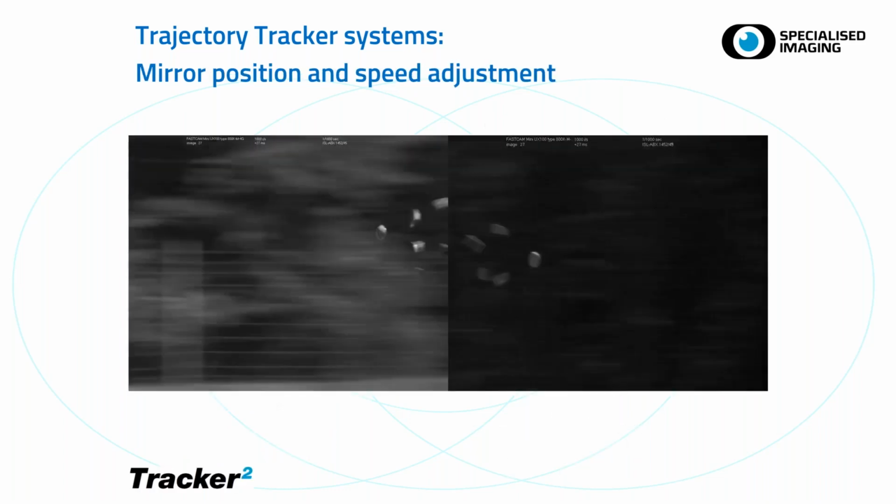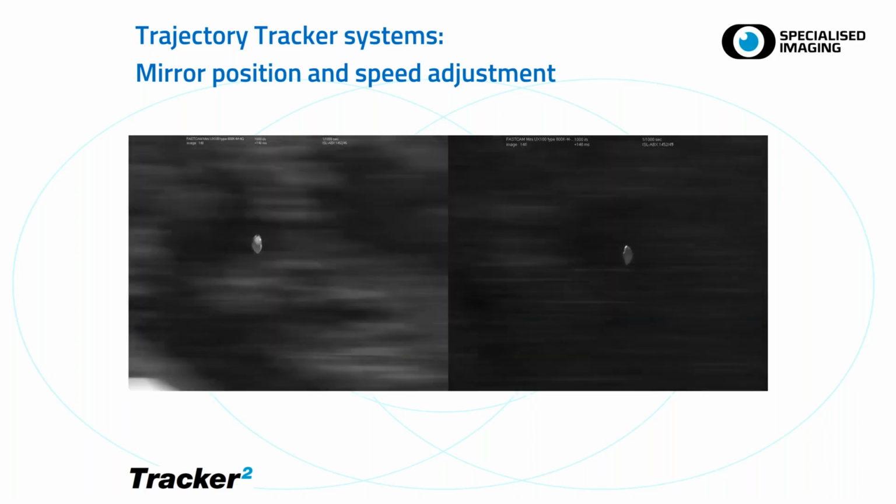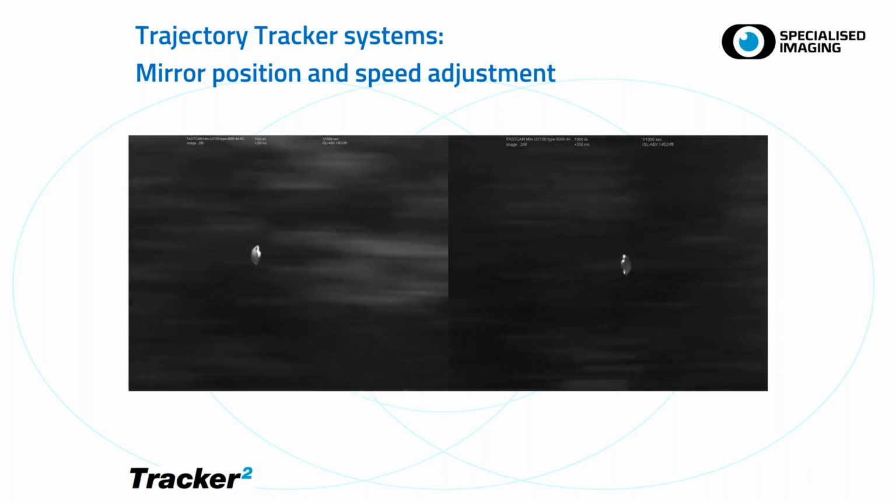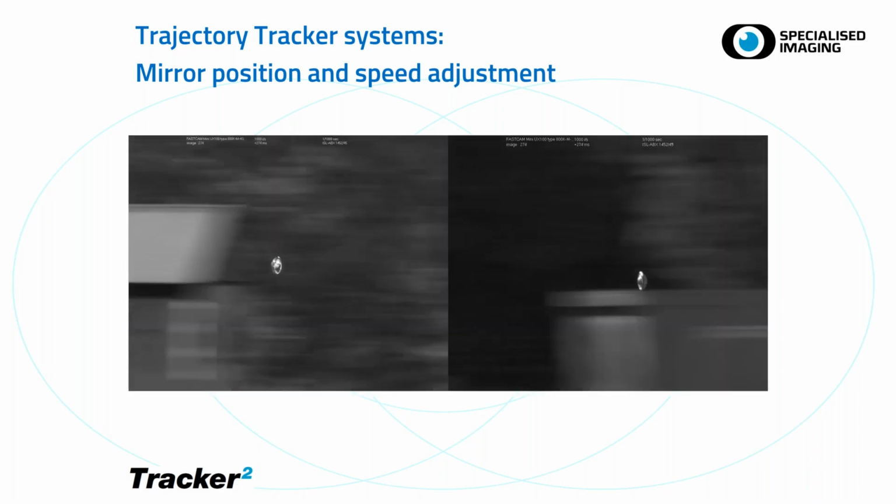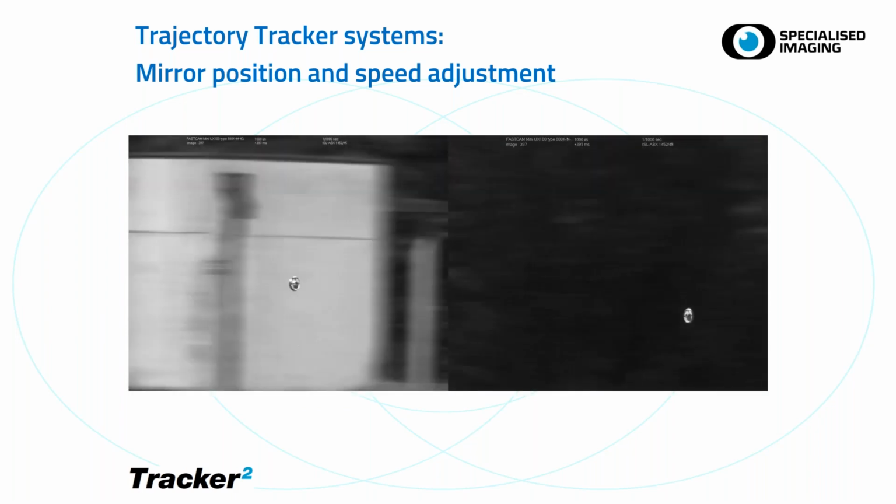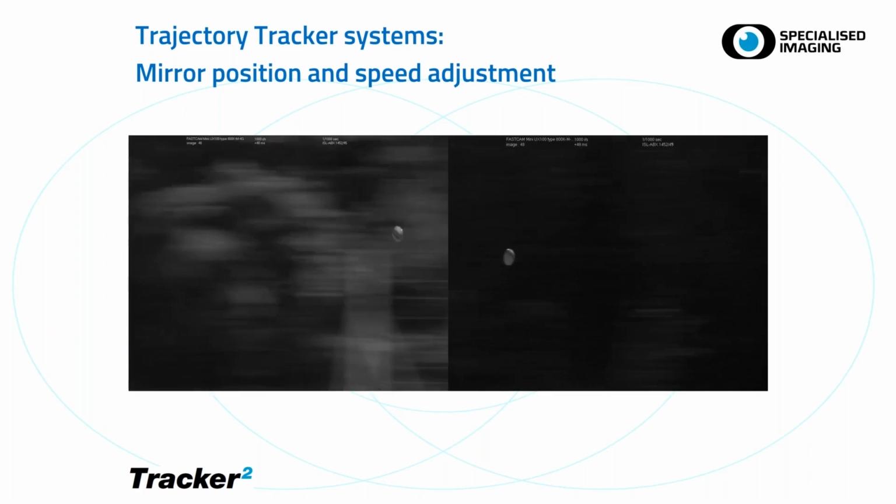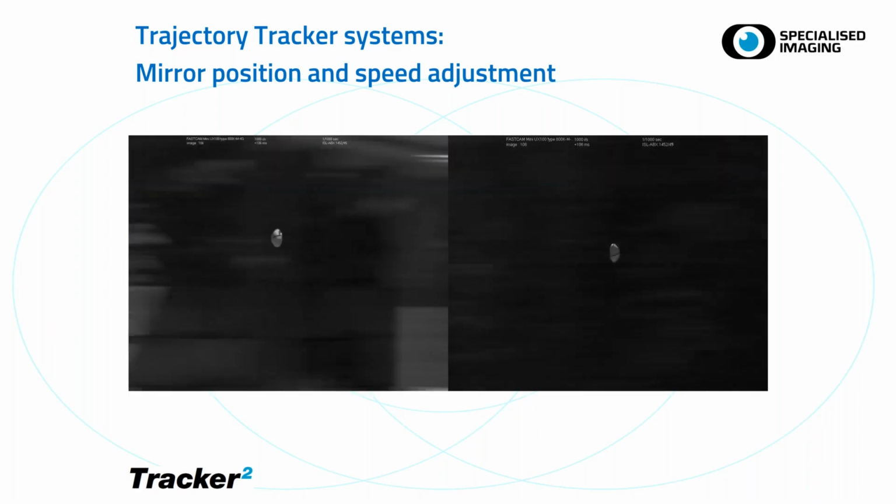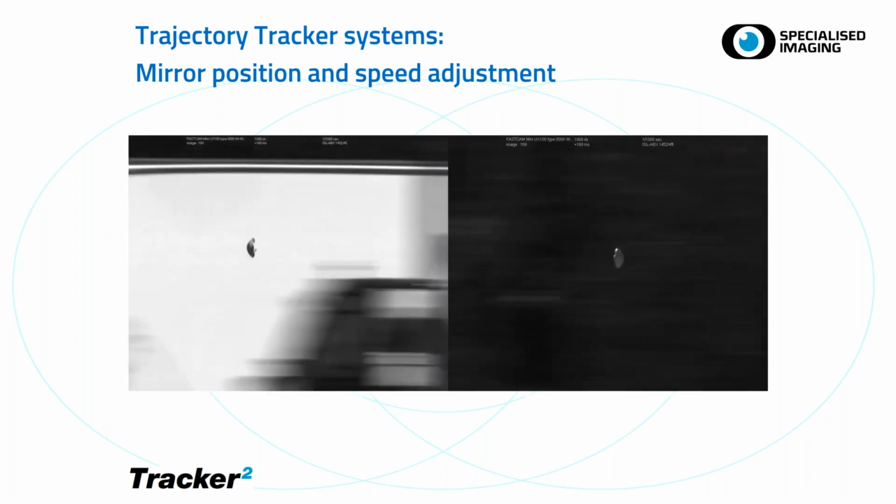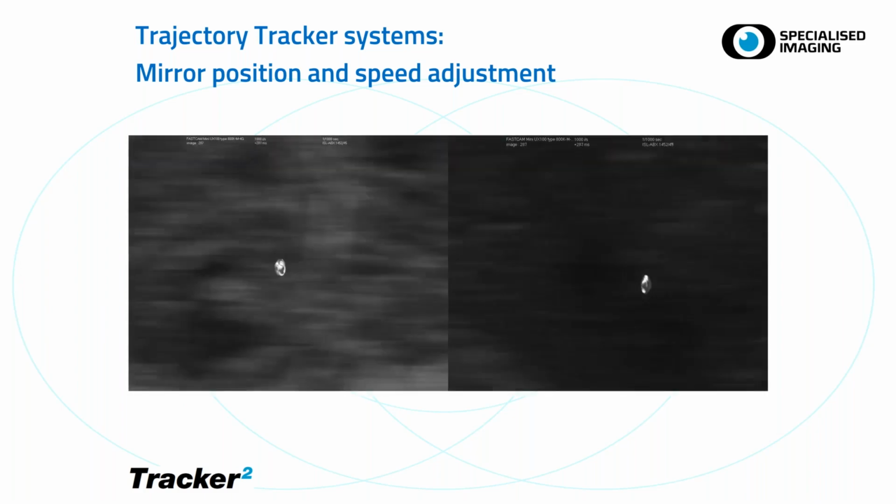And by way of example, here's a 3D tracker system that we had, one tracker either side of the flight path, looking at the similar Huygens probe that Stéphane is going to be talking about with his thermal cameras. In early stages, you can see that the projectile itself was almost outside the field of view. And with two detectors, we managed to put it right back into the middle of the field of view. So the system does work quite well.